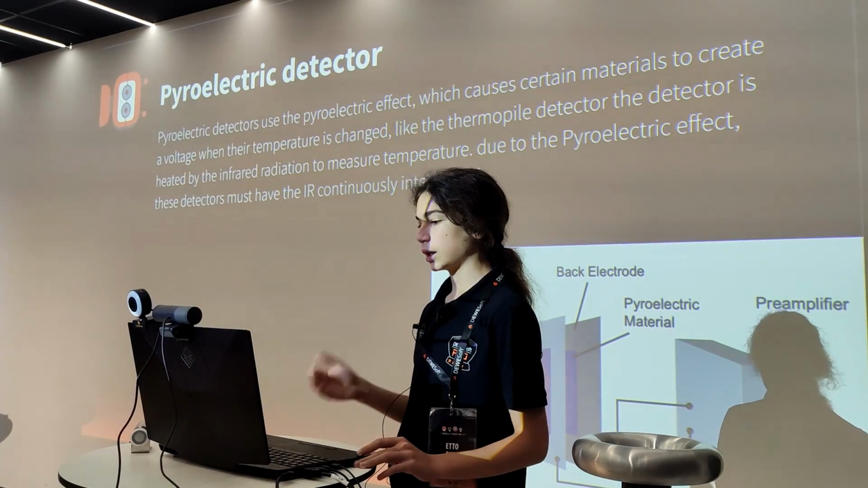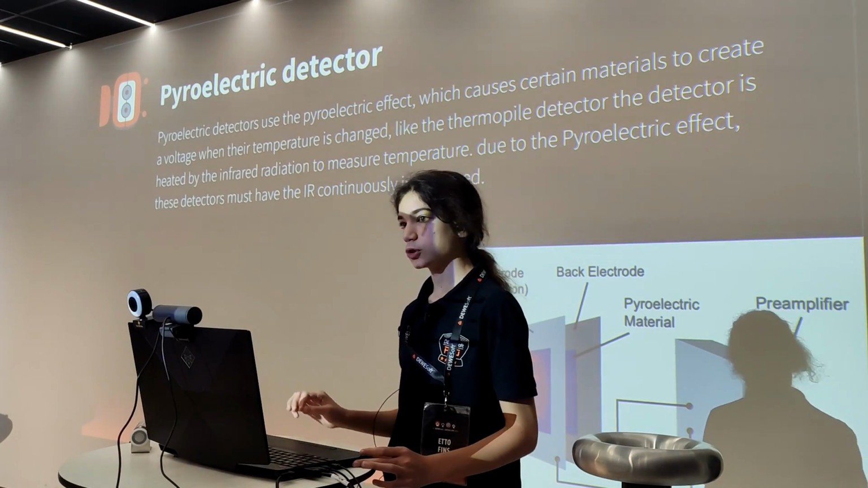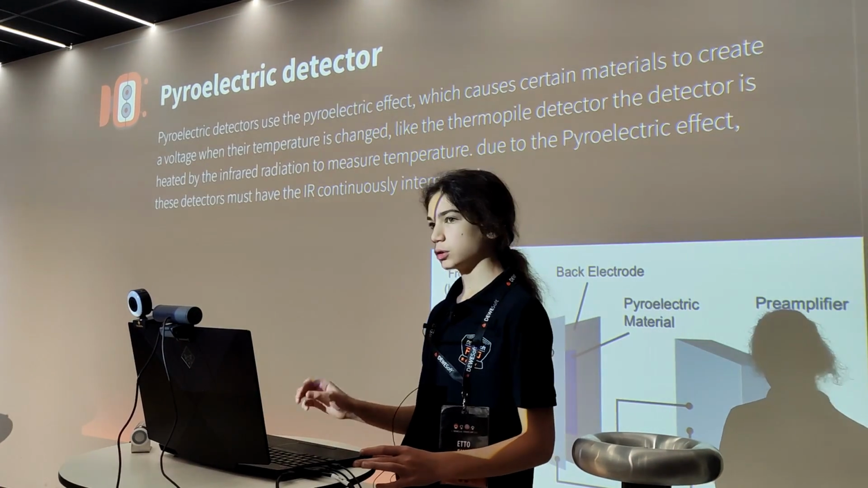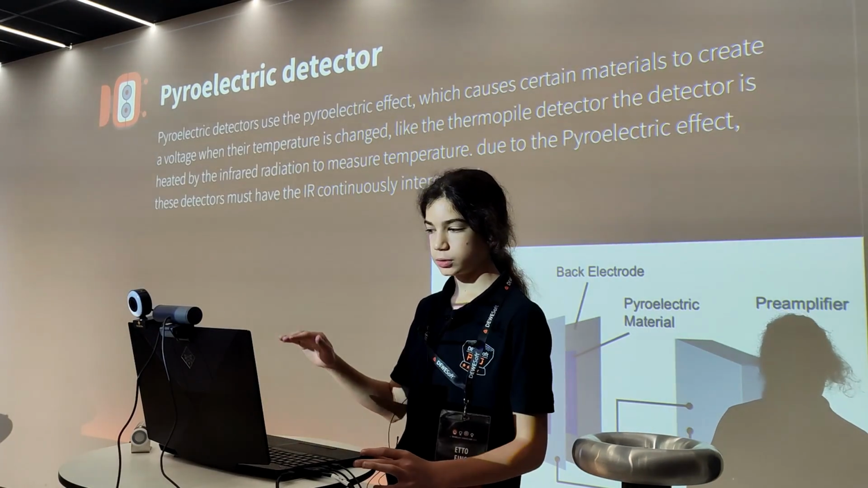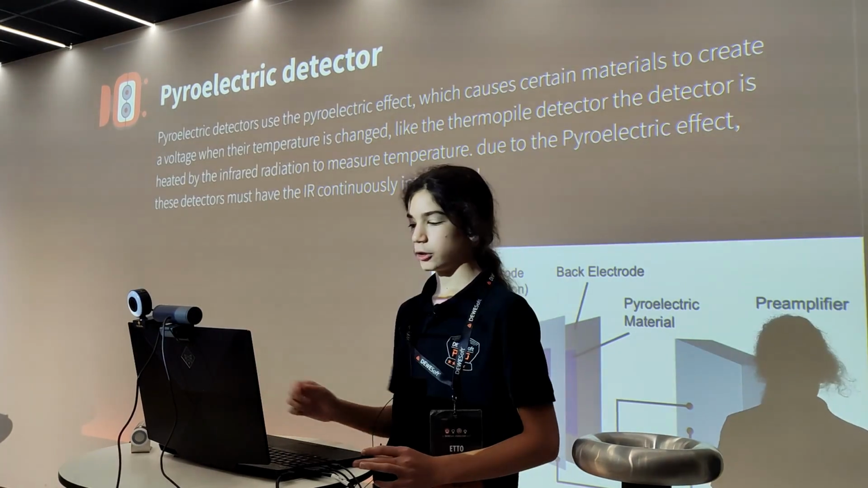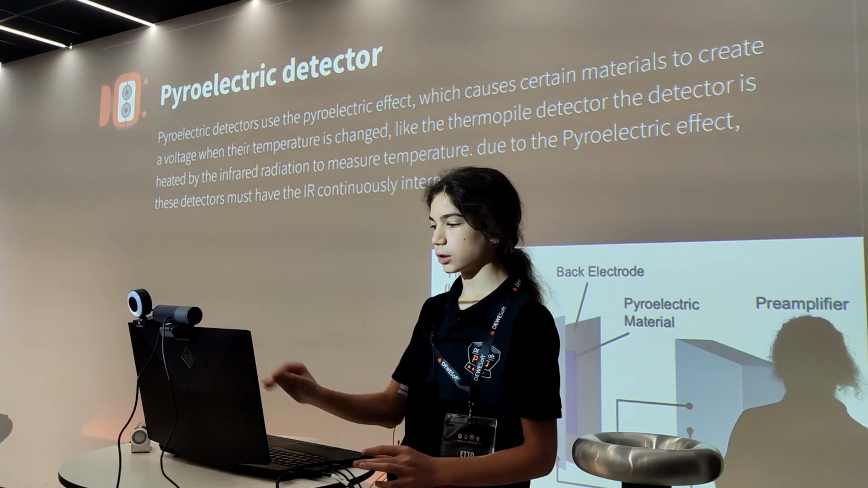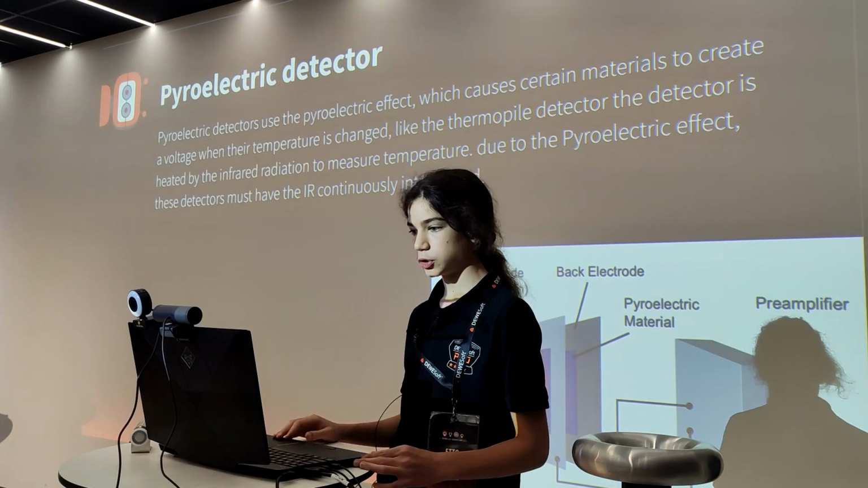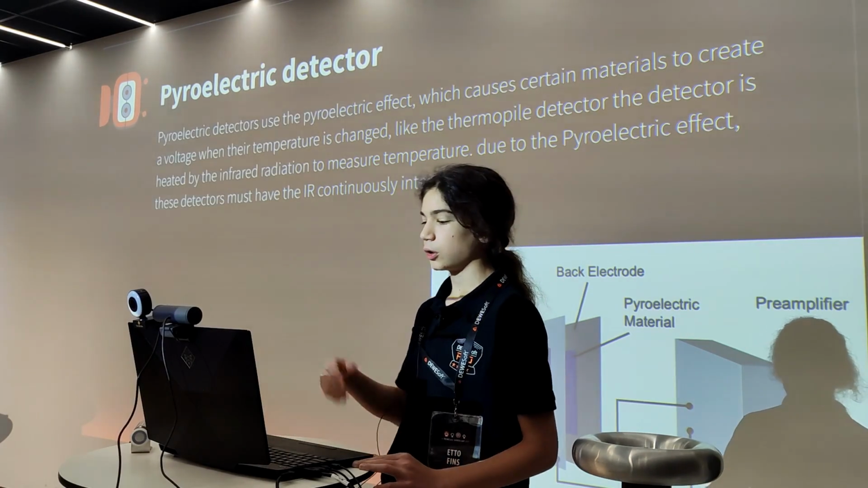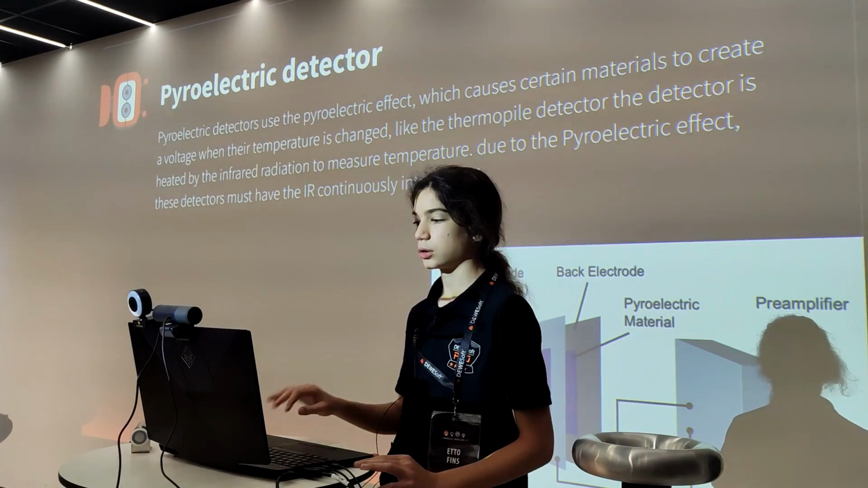Another type of sensor is the pyroelectric detector. This detector uses an interesting property of some materials, which is the pyroelectric effect. Basically, some materials, when you heat them, whilst they're being heated, they produce a voltage, and when they're cooled down, they produce another voltage. To make a pyroelectric detector, you must switch on and off the IR light so that the detector cools down and heats up, and by measuring the difference in temperature between the cold and the hot, you can understand how strong the IR light is.